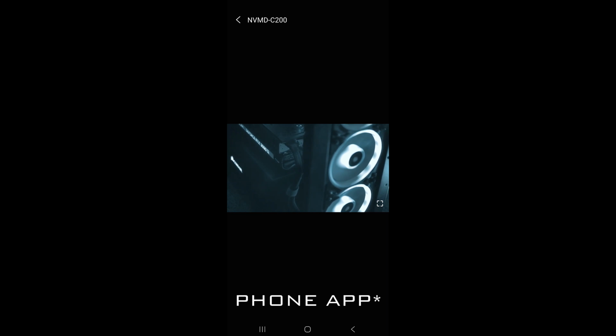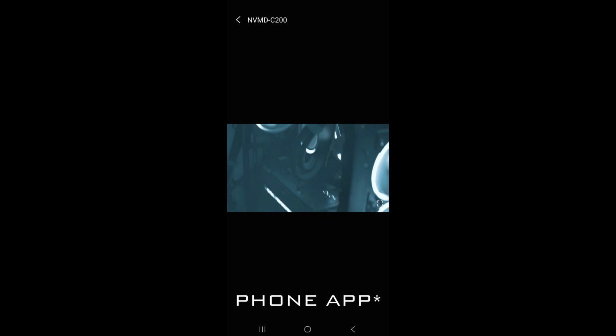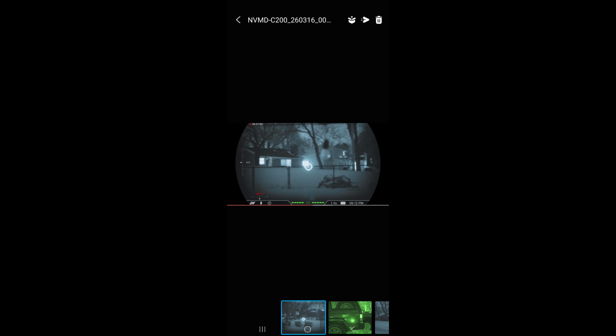They also have a Wi-Fi app, which is pretty cool. So basically you just download their app and then you can live view what's happening on the screen, which is kind of cool. So you can just live preview what's going on with it, and then you can also pull footage off of it.